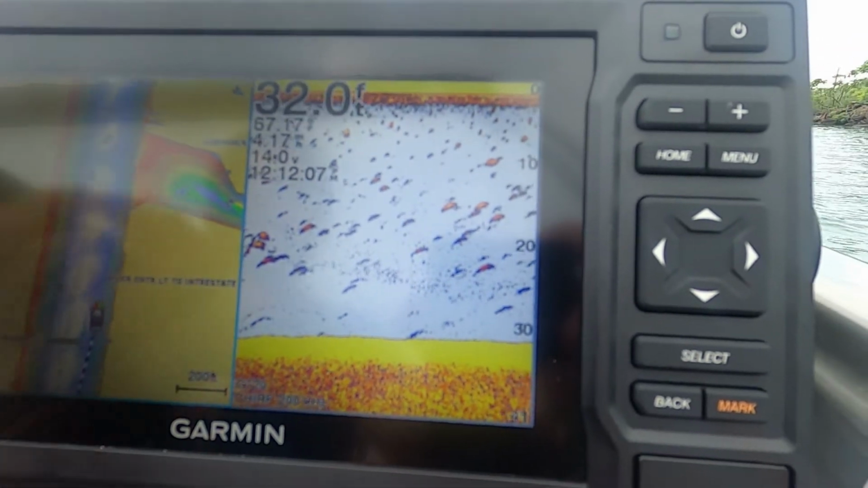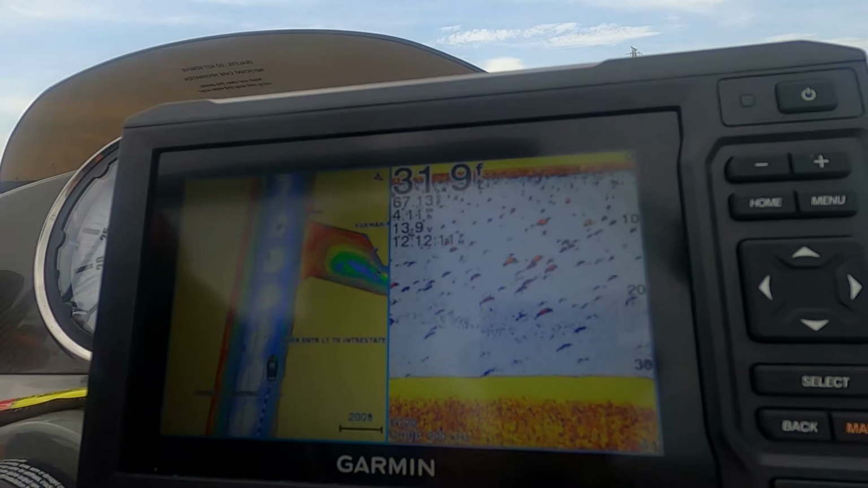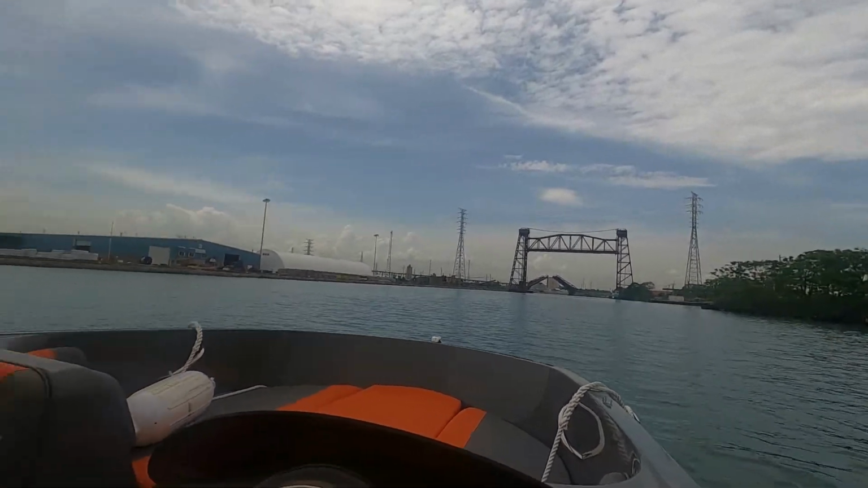Look at all these markings on this inlet right there. The bridge is going up now. Look at all these markings right here. So either way, when I get in right there, I'll stop over there. I got the bumpers. I'm gonna put the bumpers out right now.